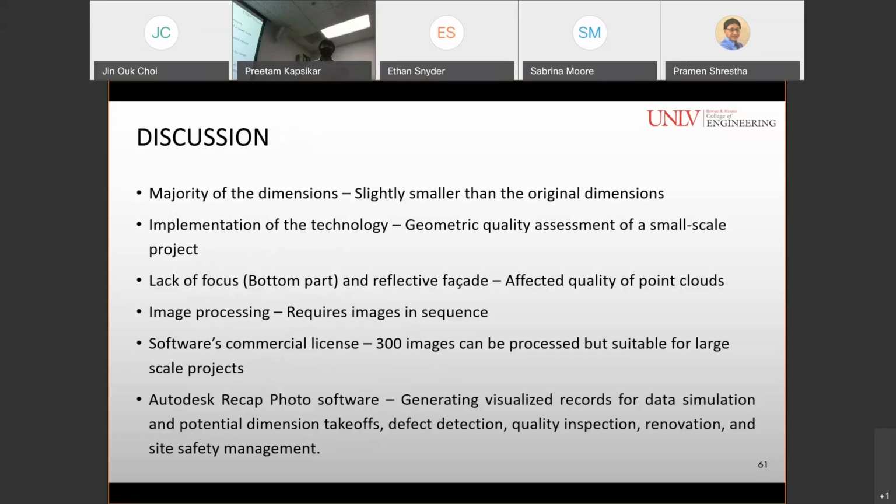So majority of the dimensions were found slightly smaller than the original dimensions. Implementation of this technology in modular construction is that this can be used for geometric quality assessment for a small scale project. Due to lack of focus on the bottom part of the structure and the reflective facade, it affected the quality of point clouds.